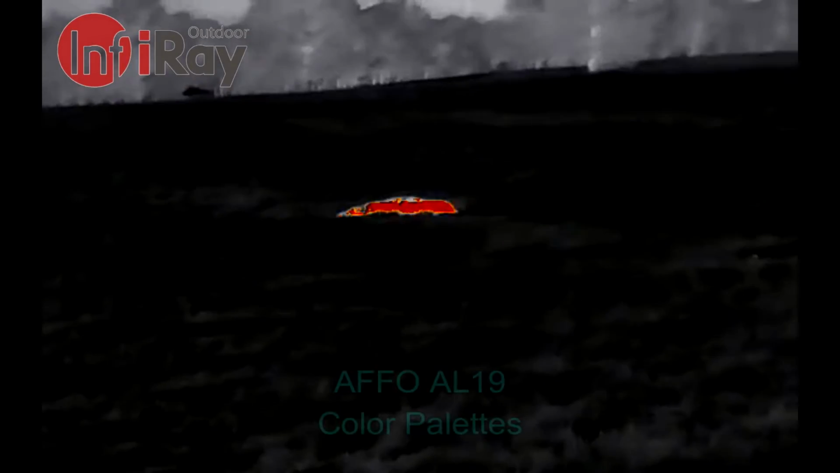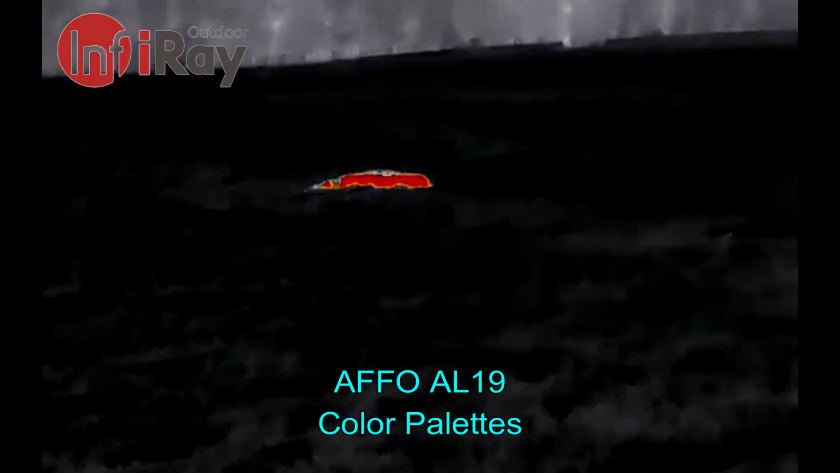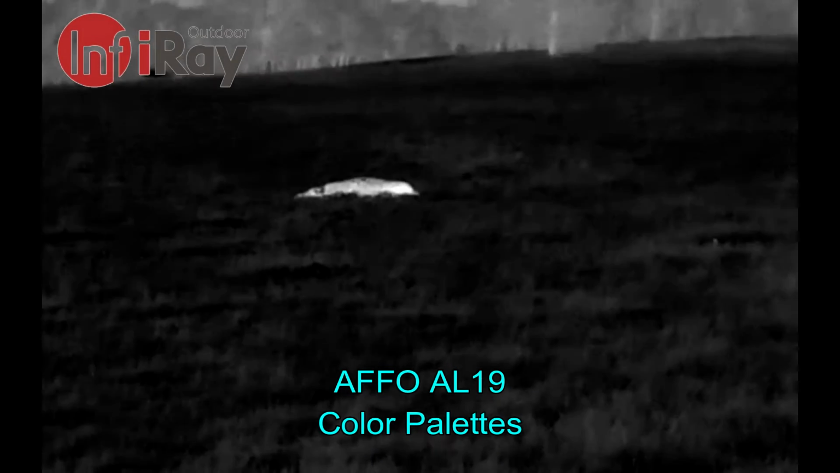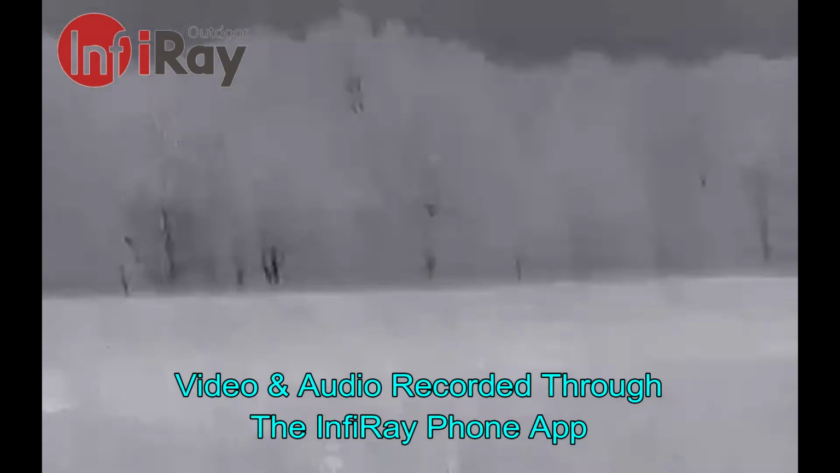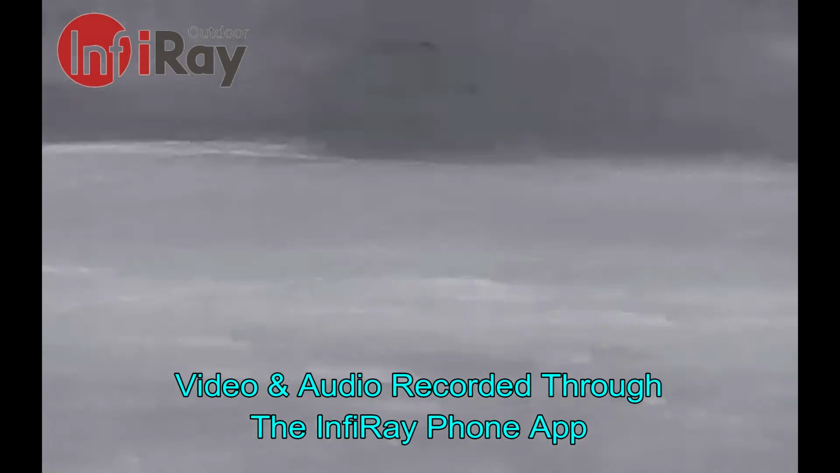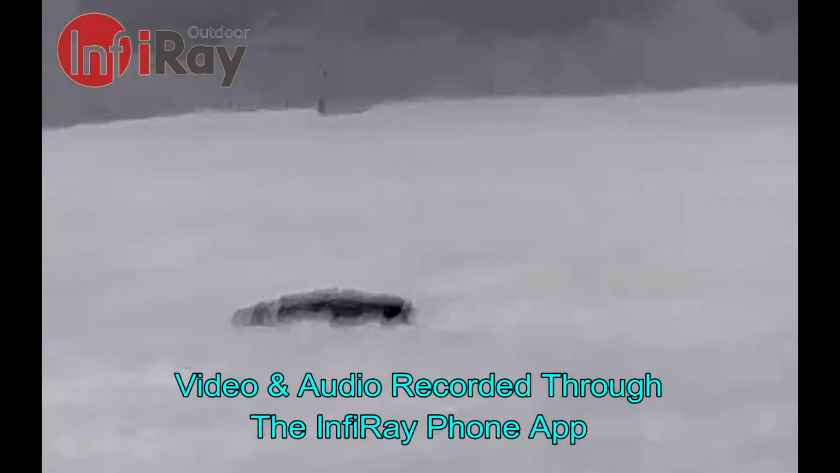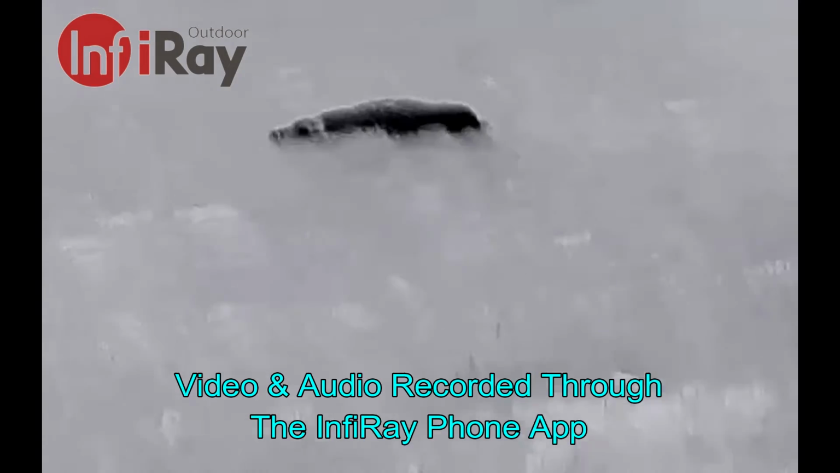Again, red hot, pseudo color, target ID, white hot, black hot. Just that easily.